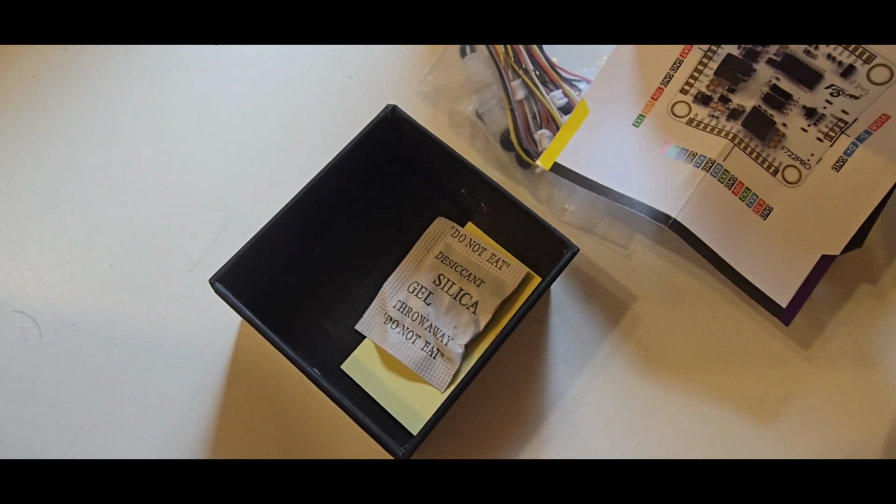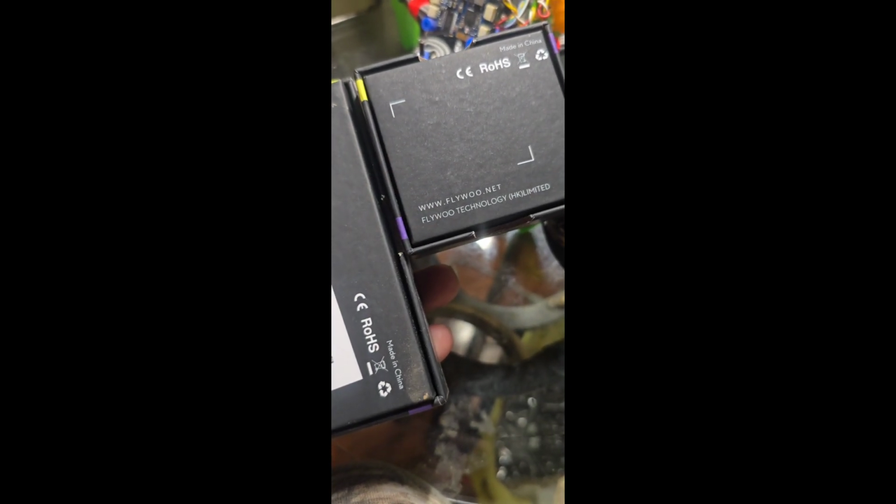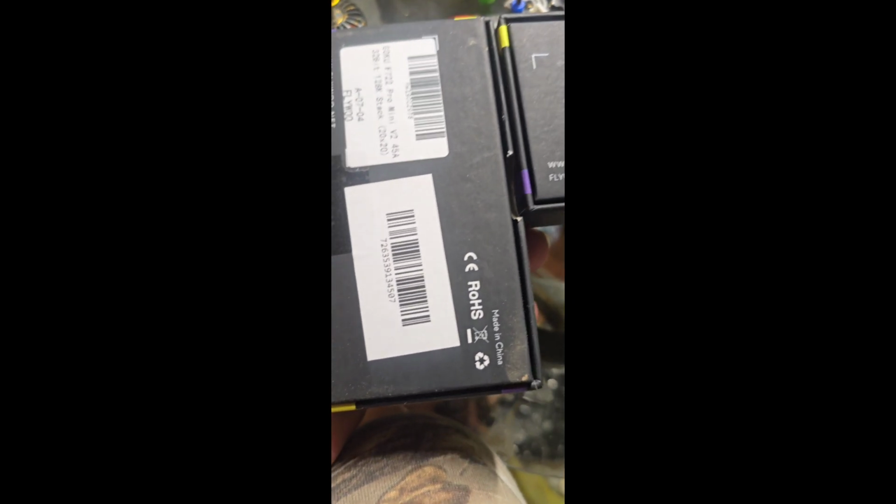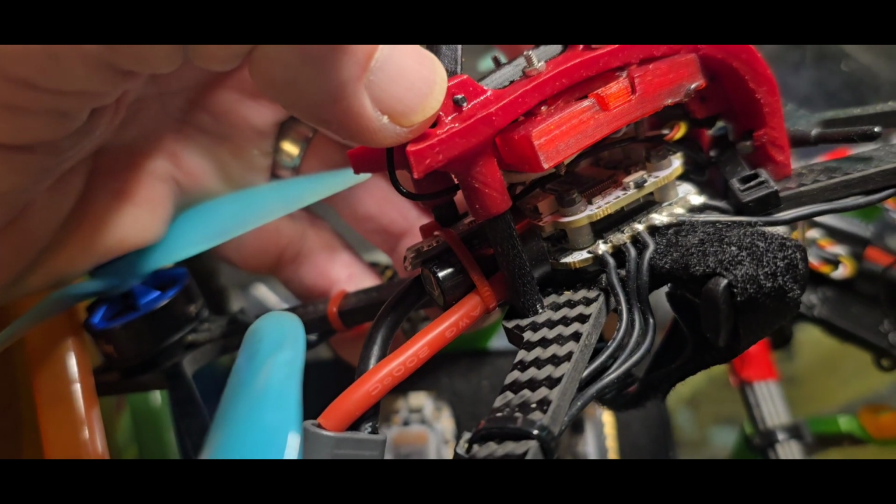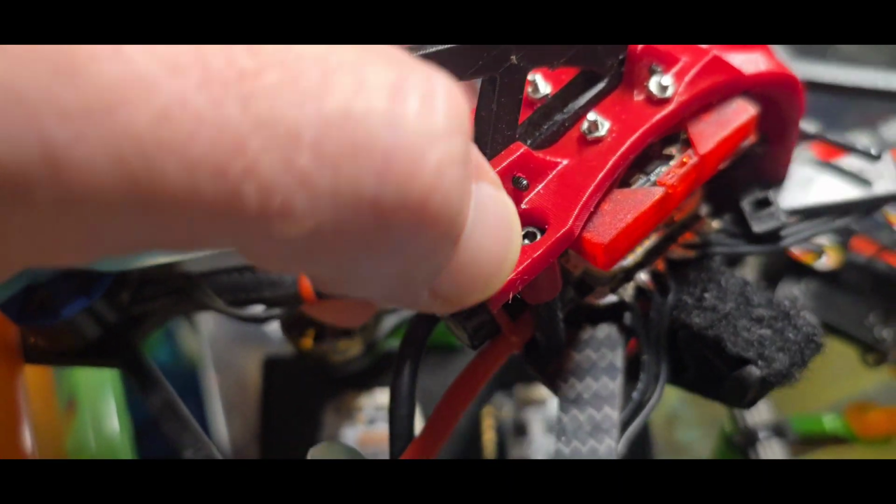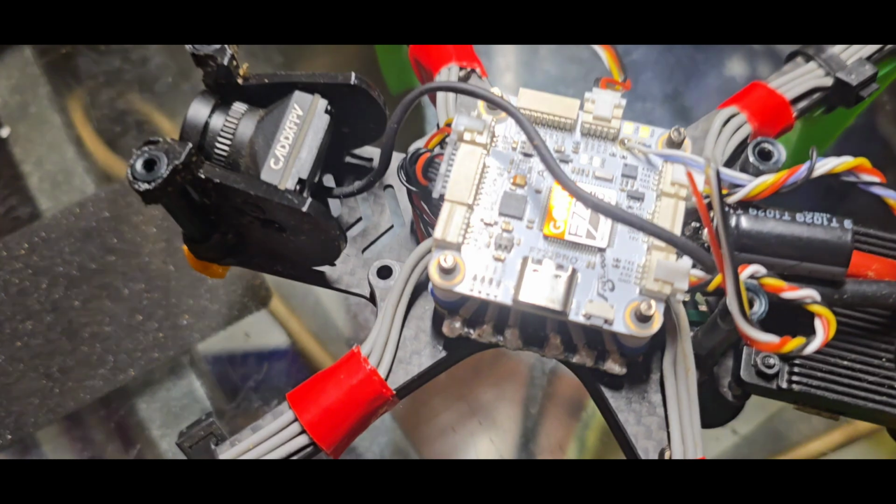Coming up here is me showing you the box of the 20x20 and 30x30. The longer box is the 20x20. You can see my 30x30 didn't have the date stamp on it. I don't know why. This is a little racing build with the 20x20 stack in here. It works great with the HD0, and you can turn off the power, but the HD0 also has a great pit switch, so you don't have to worry about it.